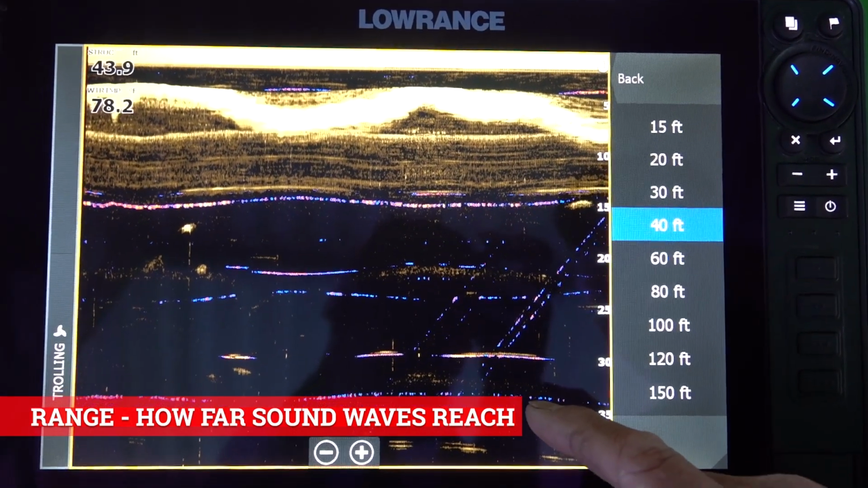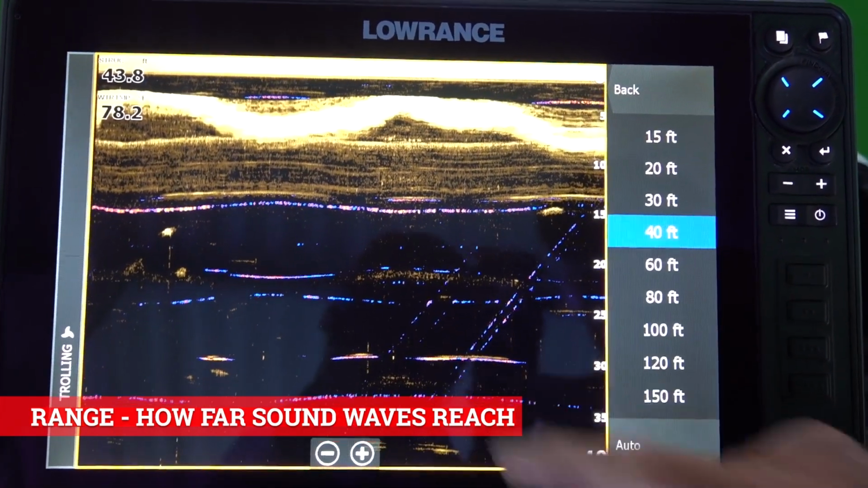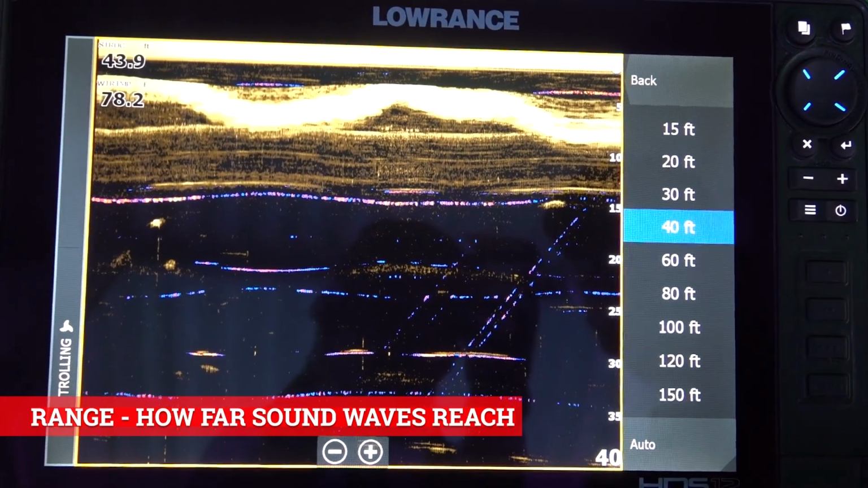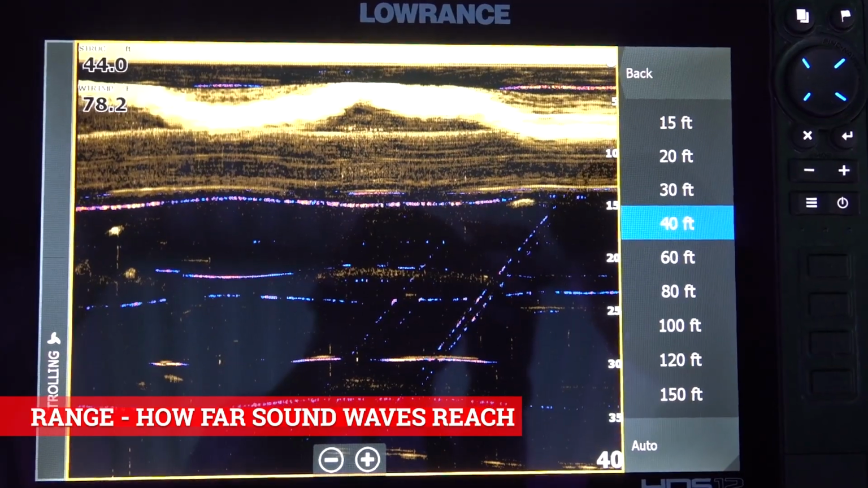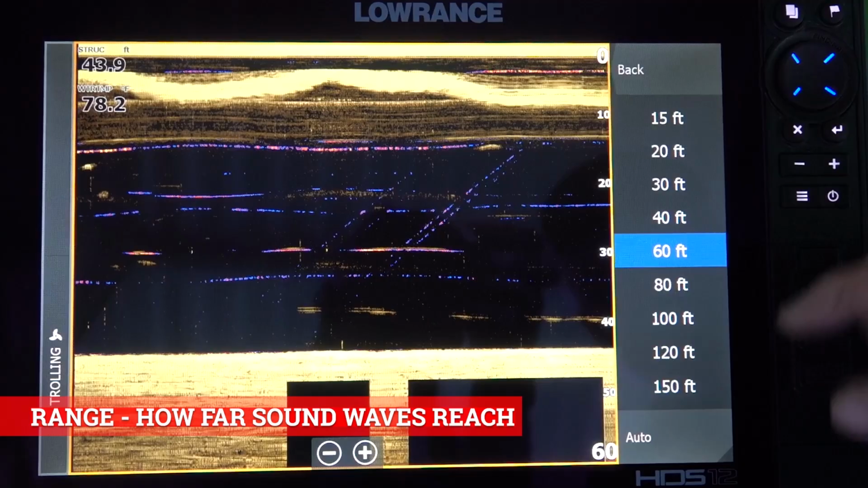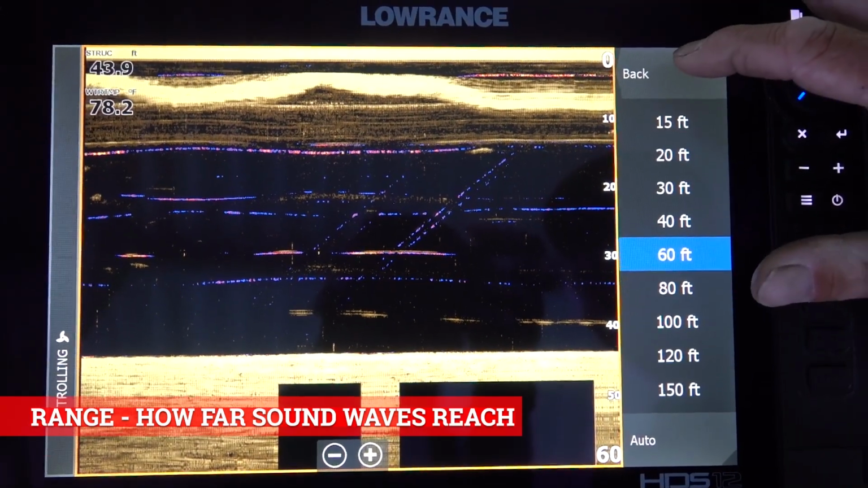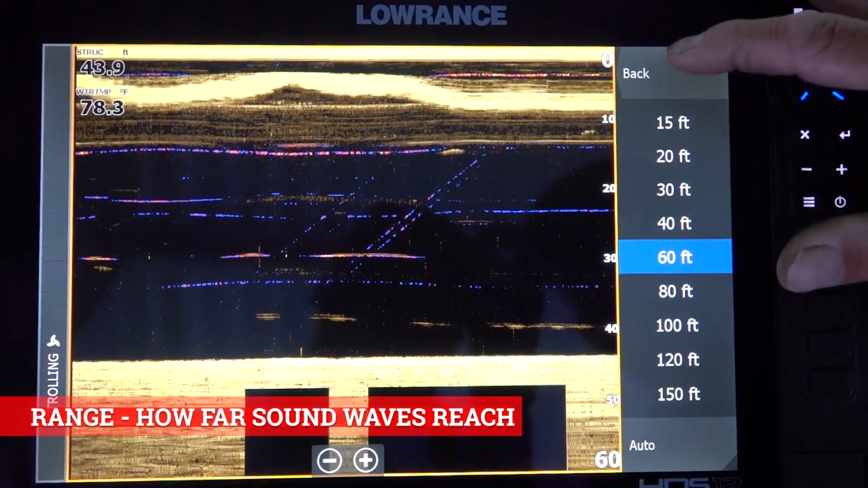So I'm not moving, and what happens is that fish is swimming through the cone and it just prints it as a line. Otherwise, I would get definitely arcs. And if they're yellow and red, then they're a good sized fish. So remember, this setting controls your depth. I usually take it off of auto unless I don't know what depth I'm going to be in. Then I'll leave it in auto.